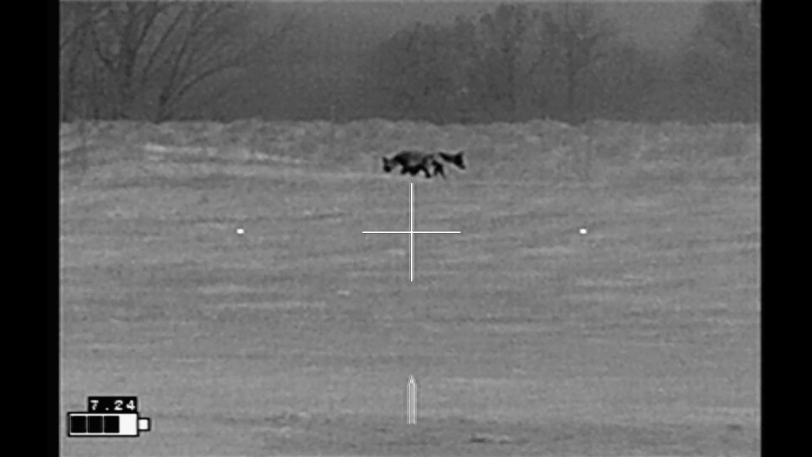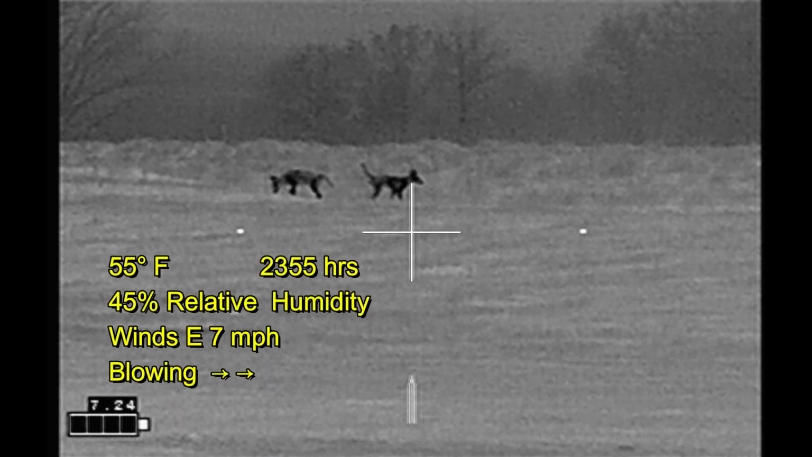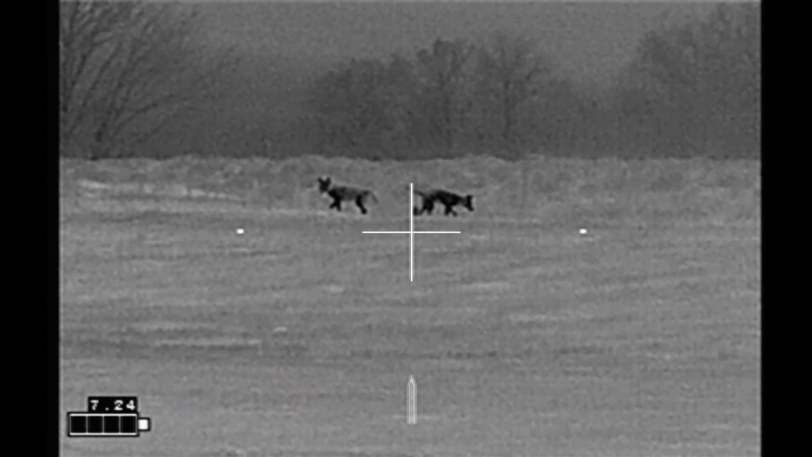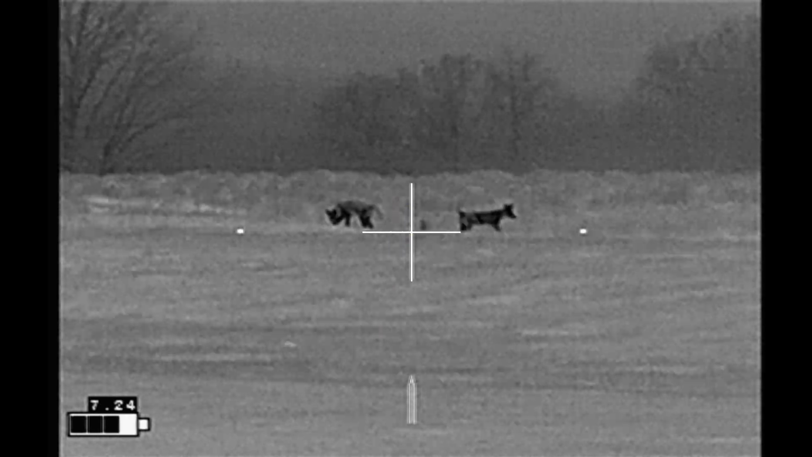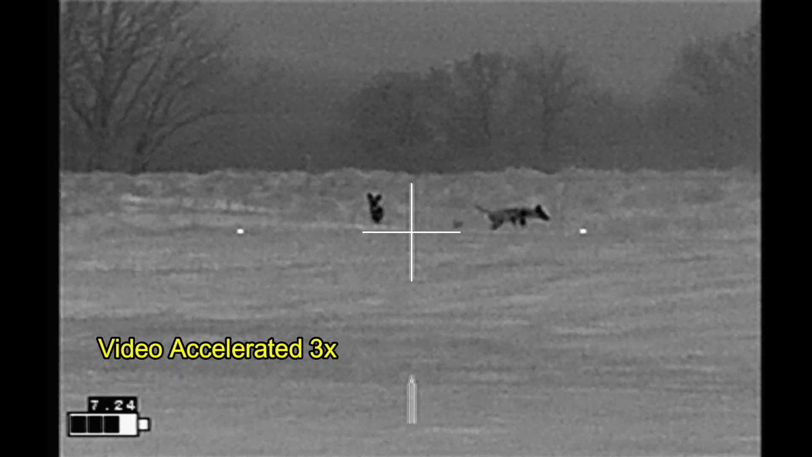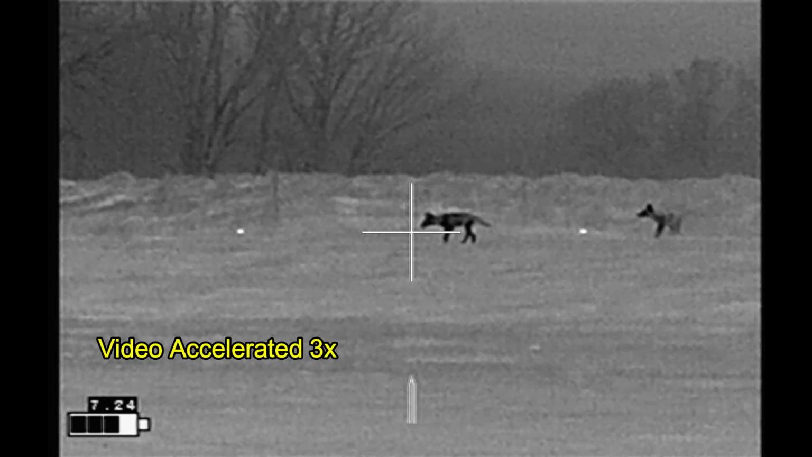I'm not exactly sure which side of the fence they're on at this point, so I'm just going to wait and watch. The wind isn't a problem. Looks like the female is marking her territory right there. You can see on thermal the spot that's right there. And the male's going to turn around and mark the same spot himself. And then I can see that they're crossing under the fence and heading towards me.